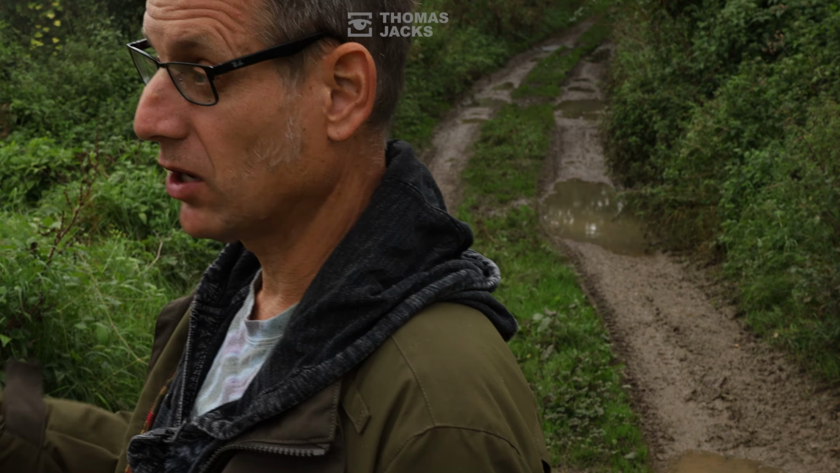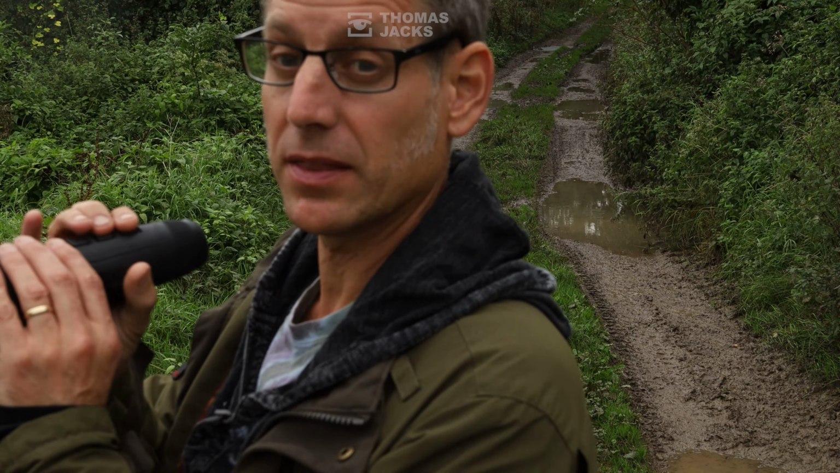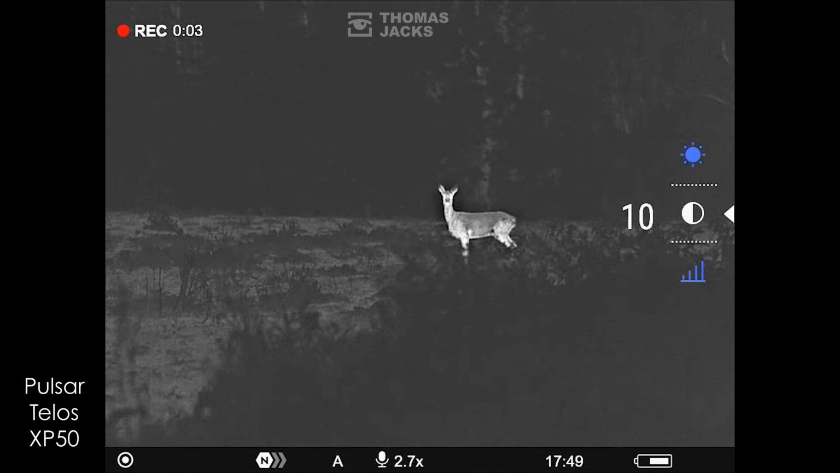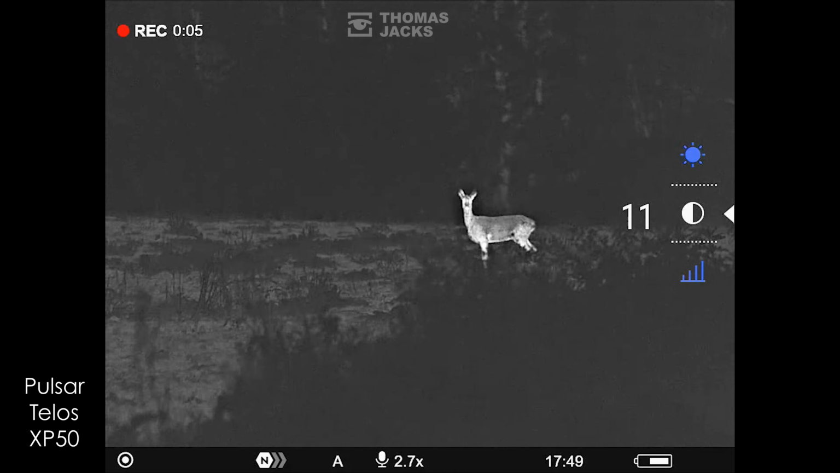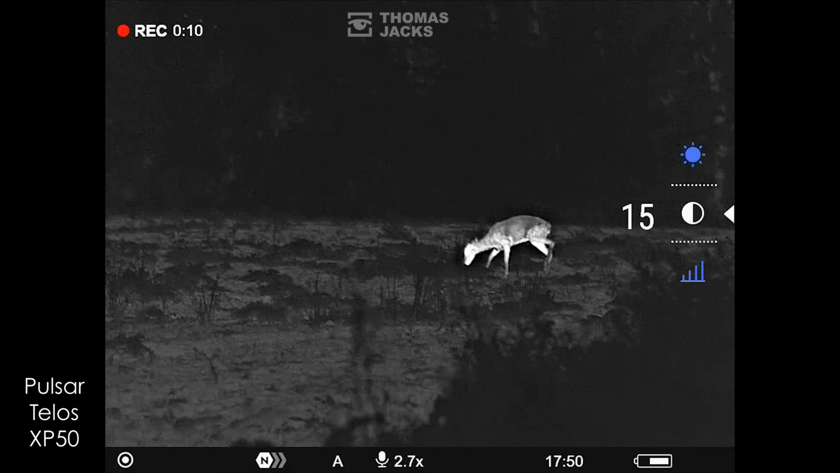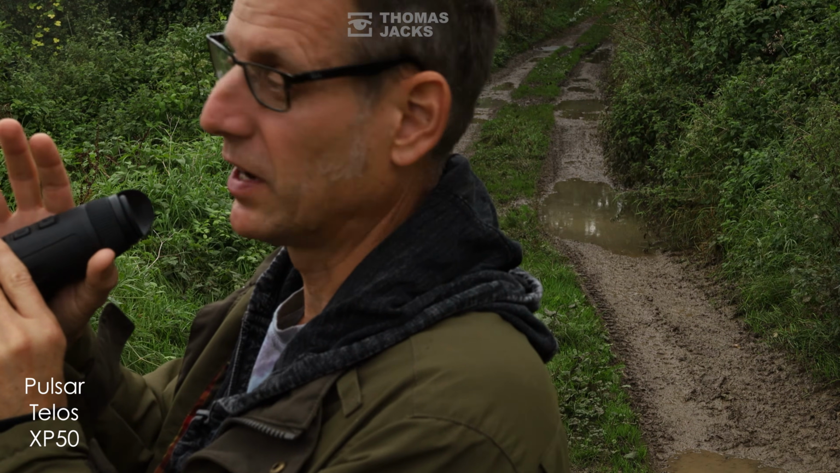Now let's set your brightness and contrast. We're going to start with contrast and begin at the midpoint, which is number 10, and increase it in increments until you've got nice crisp thermal detail. Now if you are filming, I tend to go to the higher end of the scale because it just looks better for the video files.